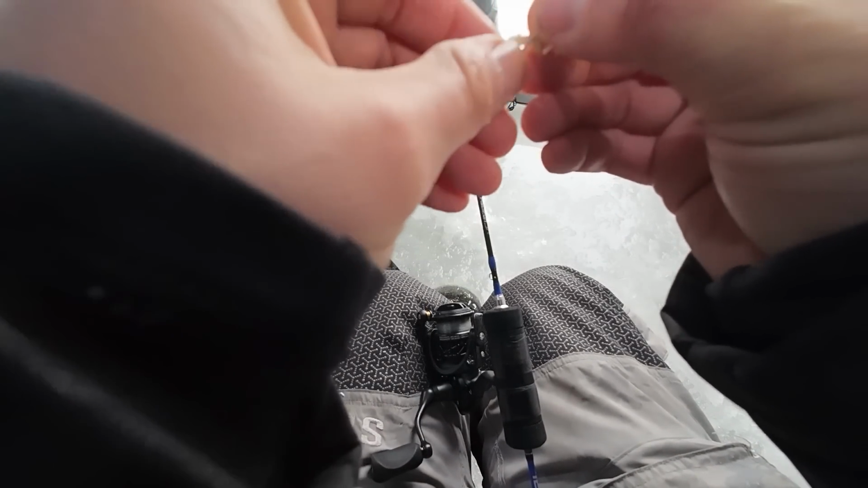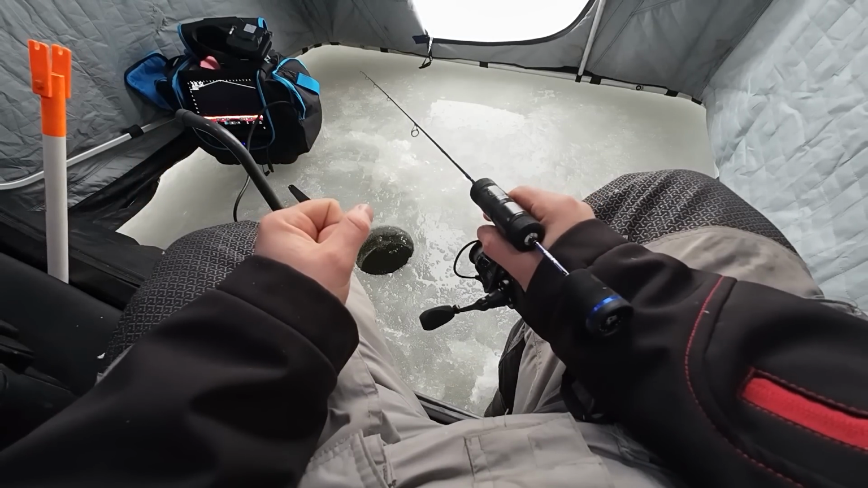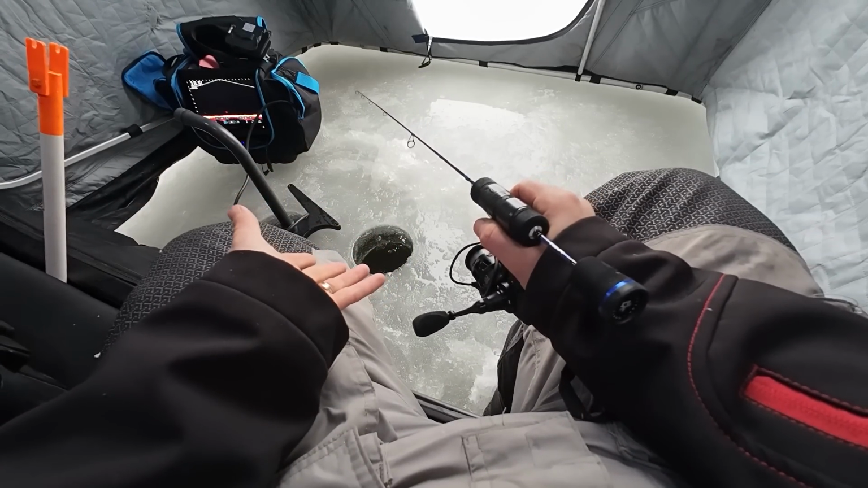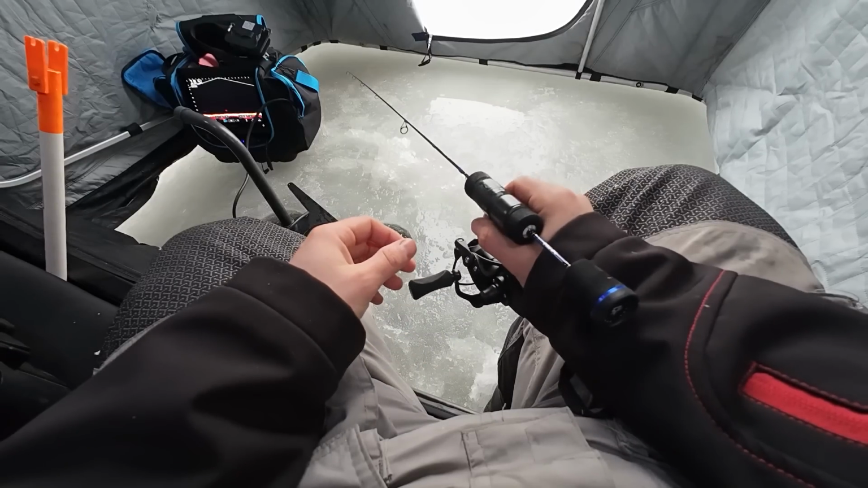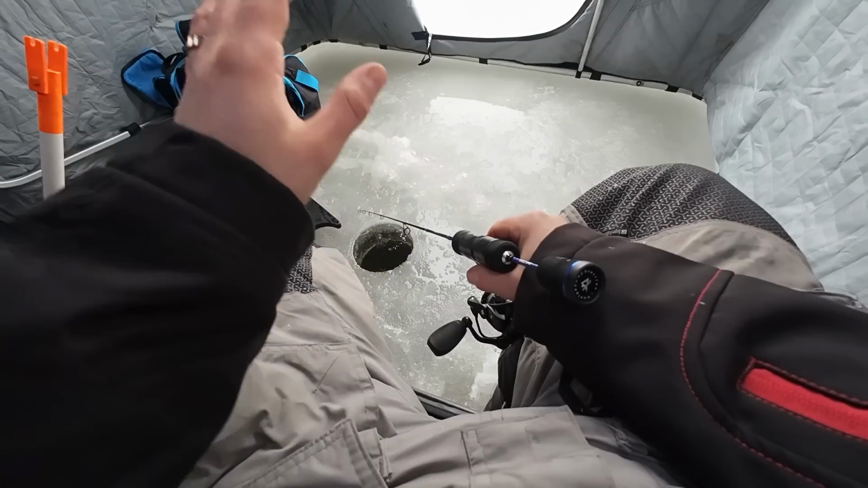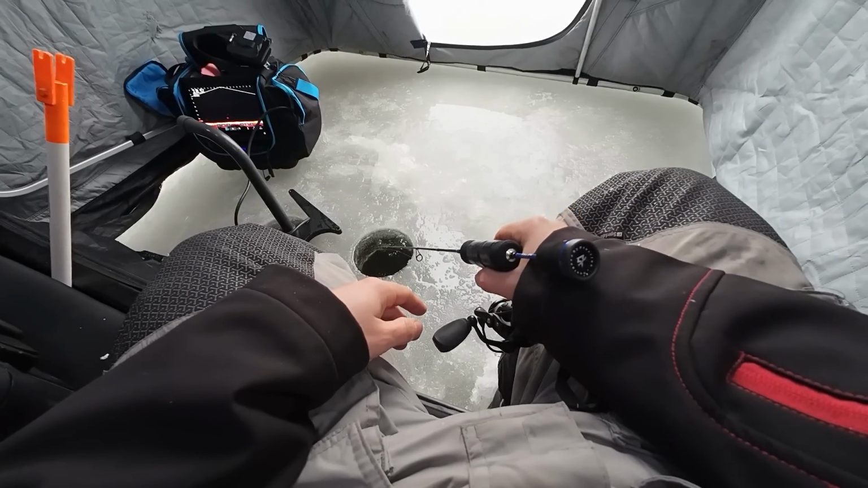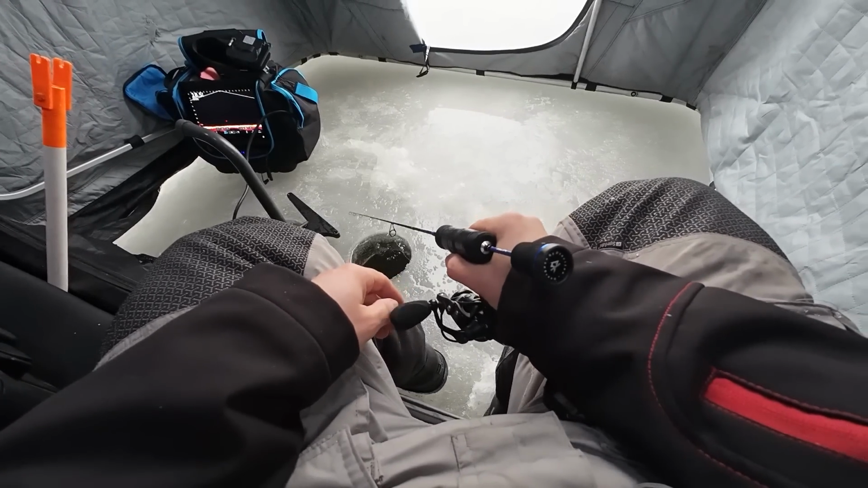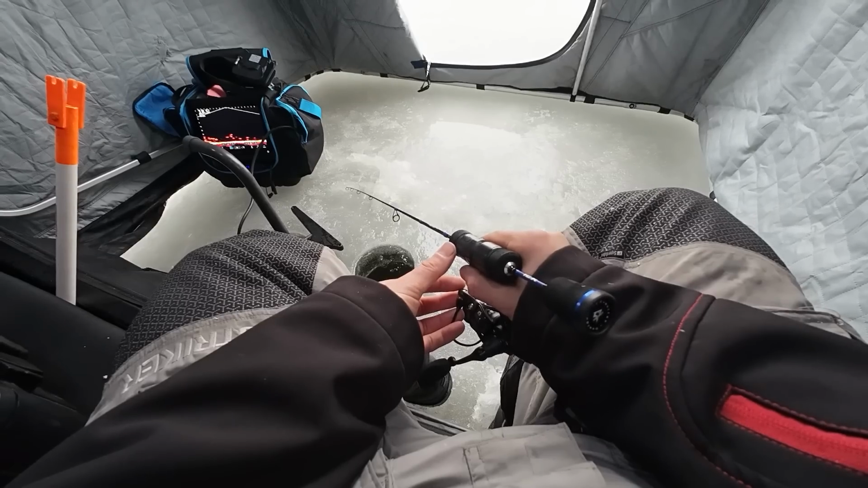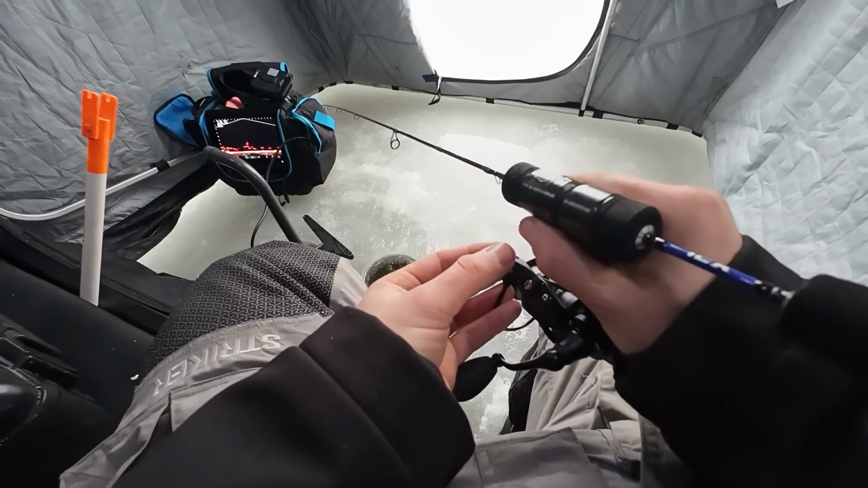So let's go like this. Remember how many fish were in this spot when I drilled 5 minutes ago? And now they're gone. That is the pluses and minuses of LiveScope. Love it, hate it. Oh, that's a big mark. That is a big mark. He didn't hit. Oh, he did hit. Oh, we come up for it after he hit.